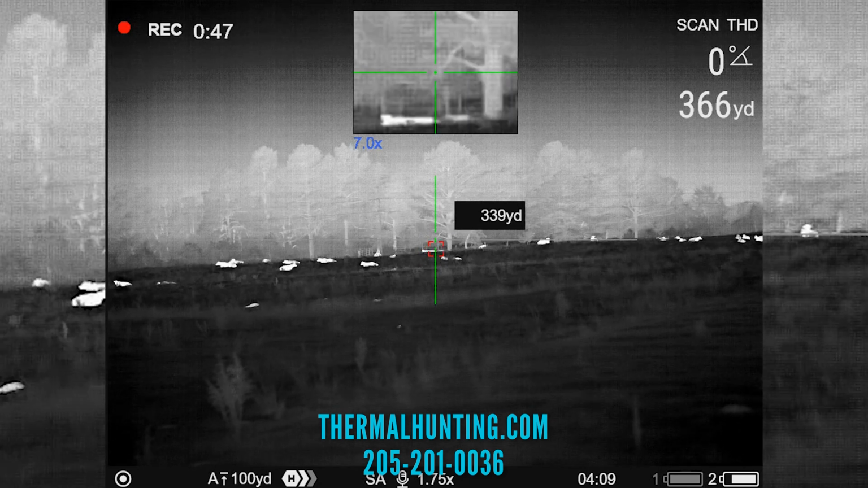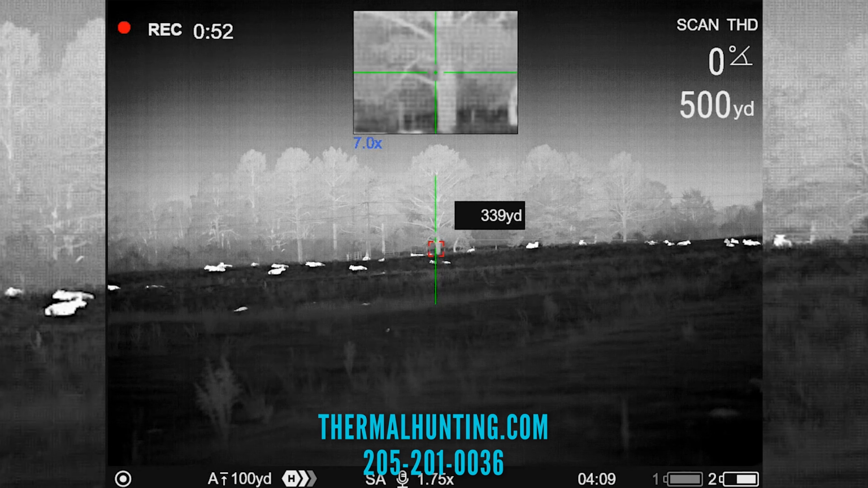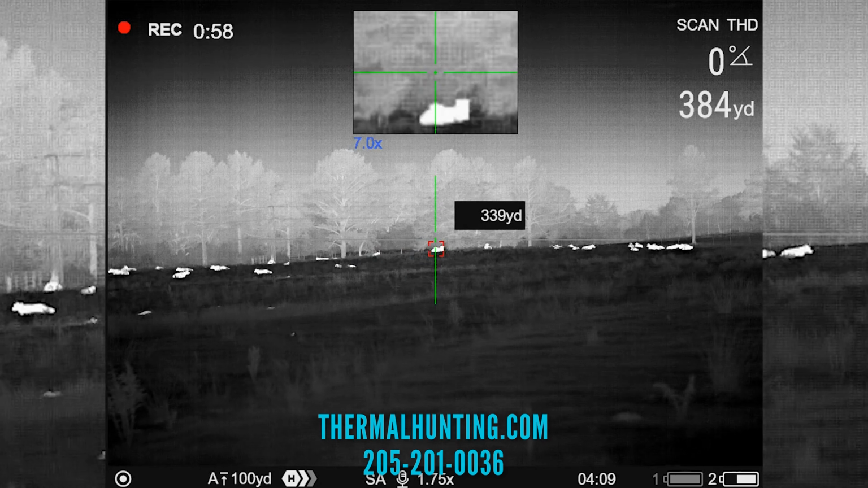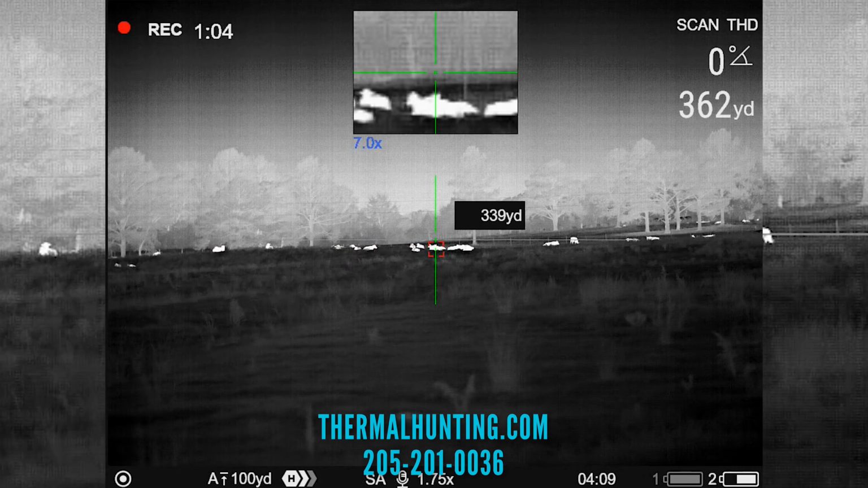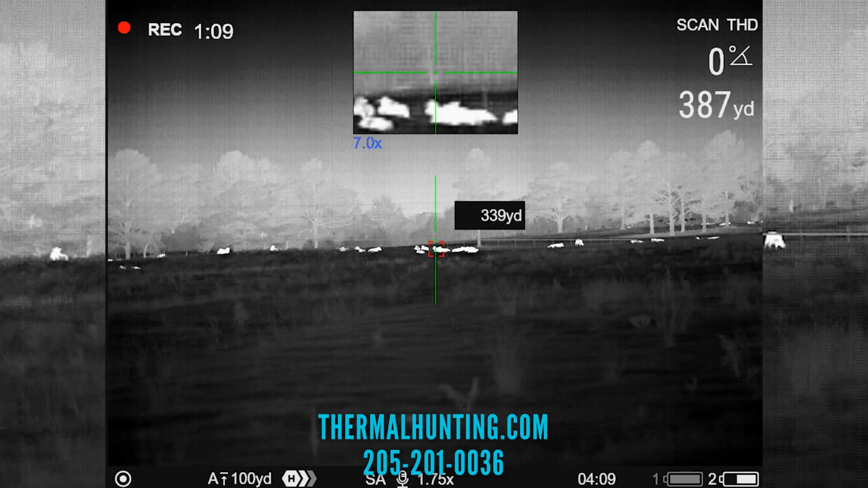But it's very clear at that 3.5, 7 base. I think on one of those videos I zoomed into 14 because I like to zoom in. I like to pick out an area on the coyote that I'm shooting rather than just putting a crosshair on a body. So it's very clear on the image.